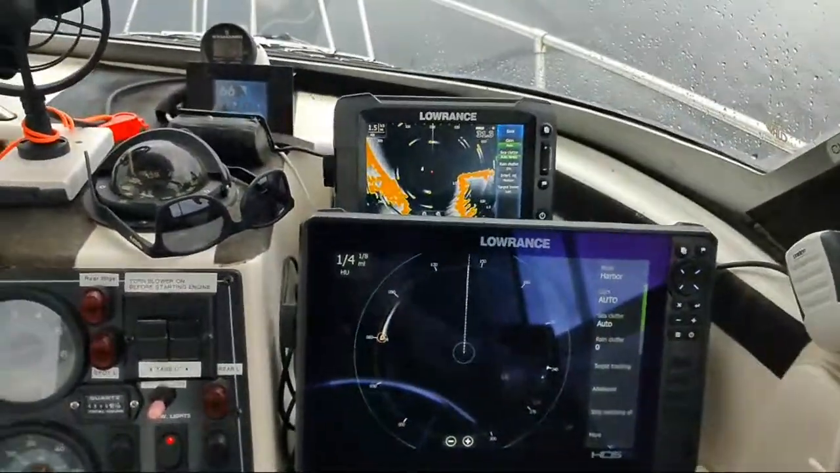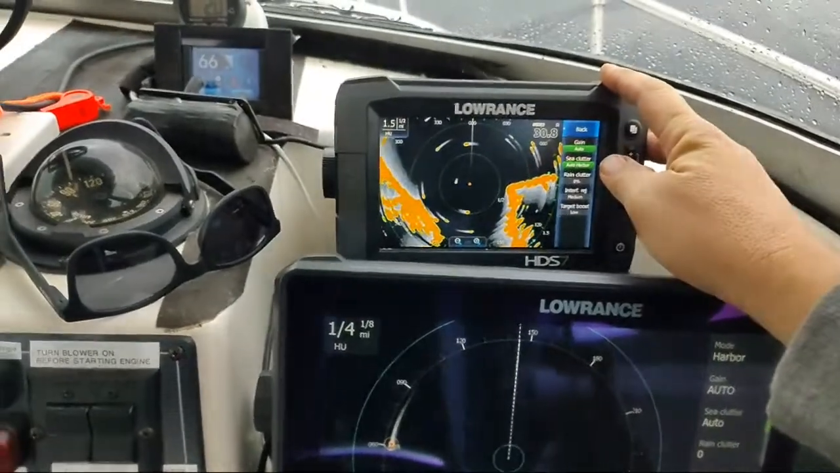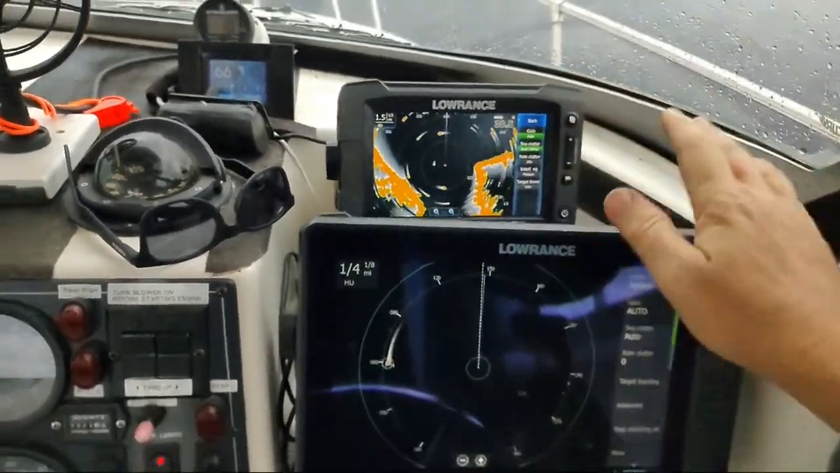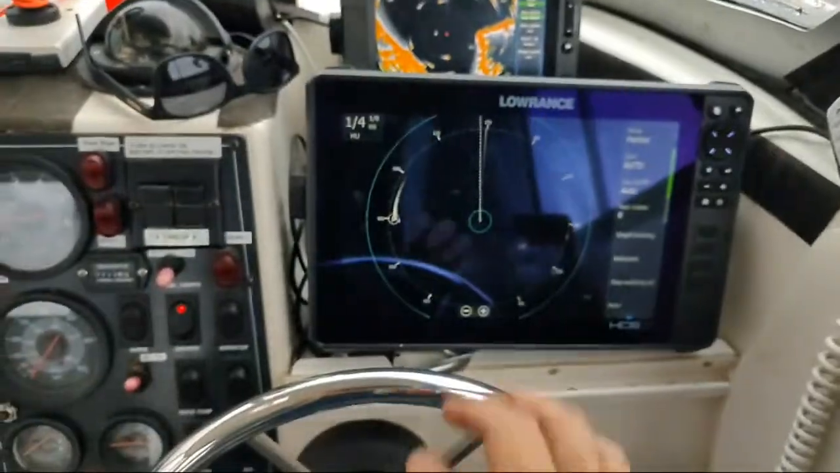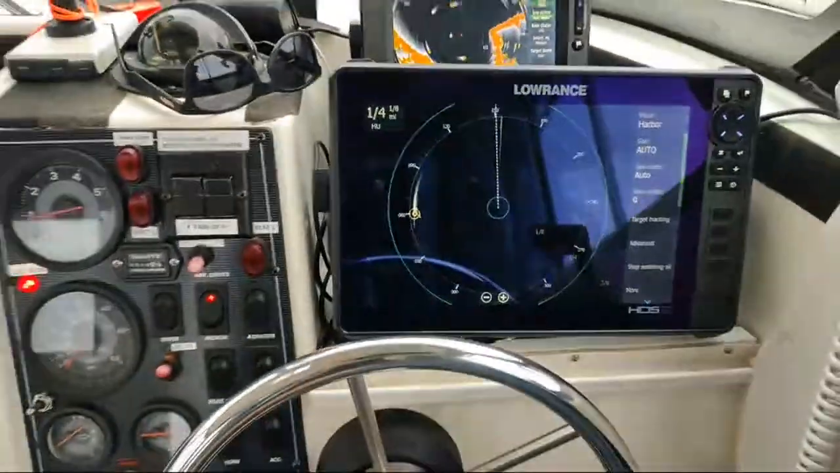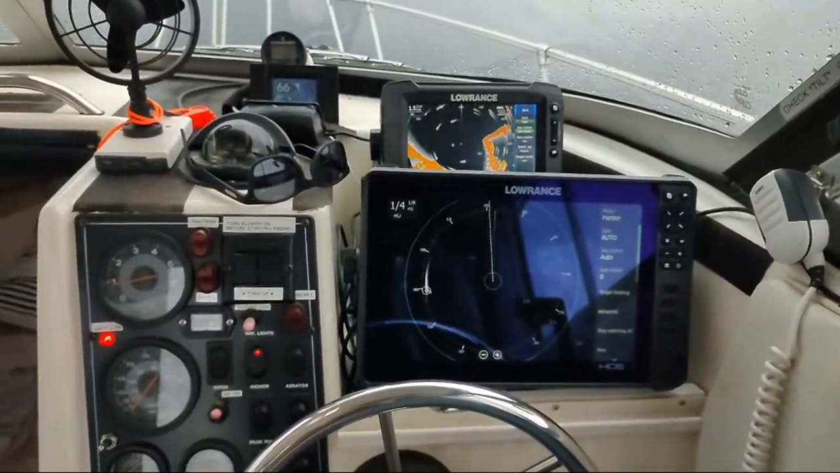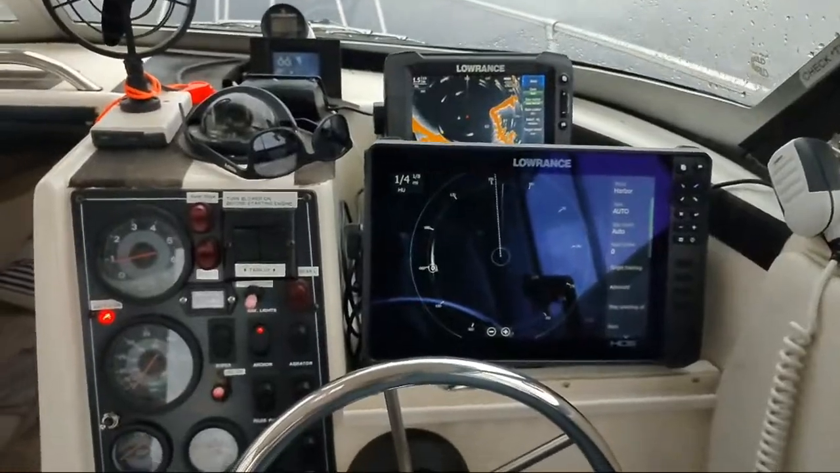The only negative thing in my case is that this being an HDS Gen 2 lacks a lot of the features that this Live has. And one of the really neat things with the Live is this ability to track targets that are moving. And you can even have it alert you when things are coming towards you, or there's a potential collision, based on the course and the speed and all that.